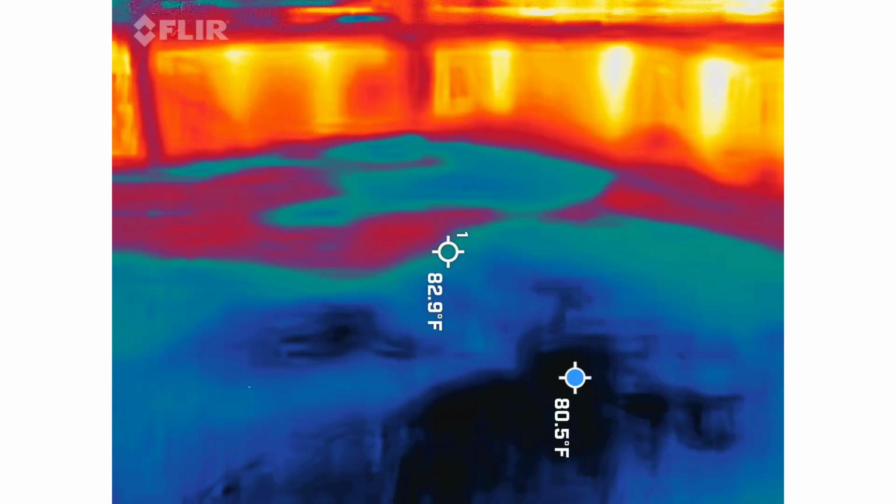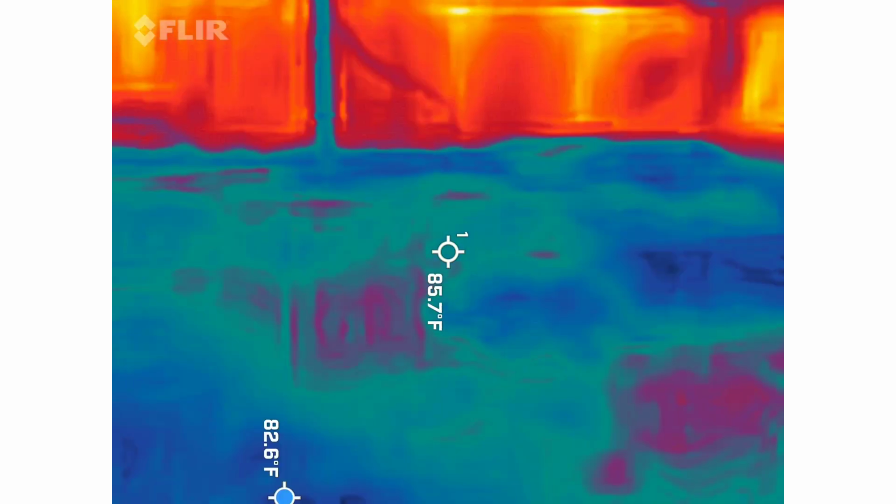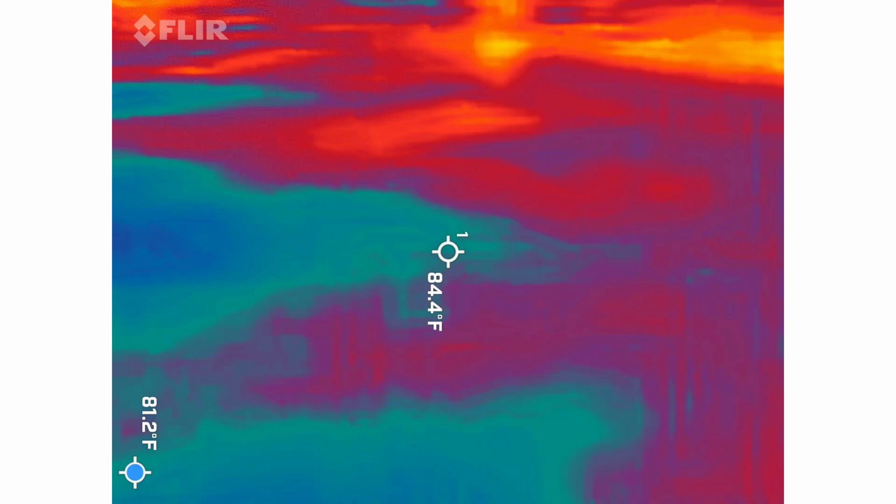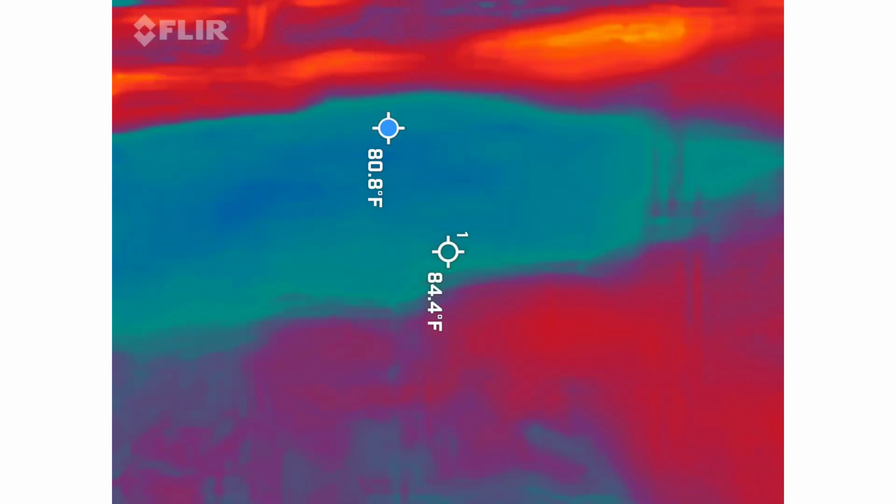Please come right in front of me. Nothing yet, really. Try to keep it angled up so the floor is not in it.